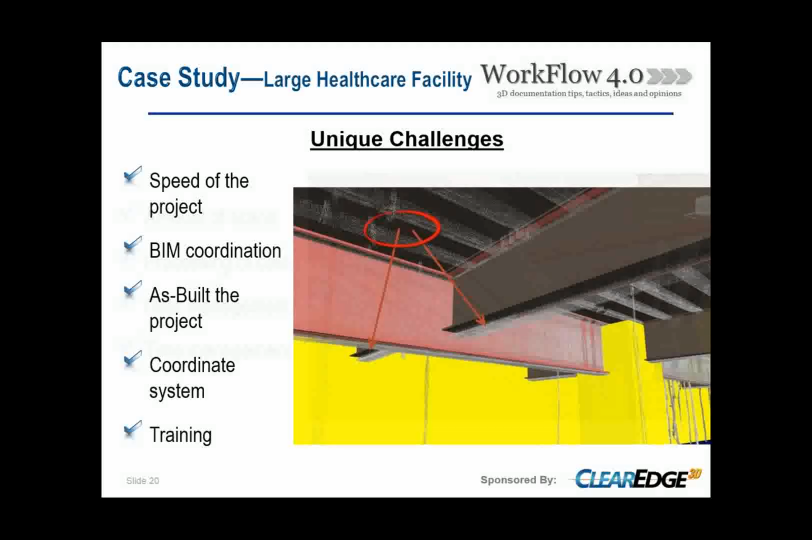And another challenge we had is that none of our HP staff here and none of our trades or owner had any training on laser scanning, how to use it, how to collaborate it with their software, and what the benefit of laser scanning is for this project.